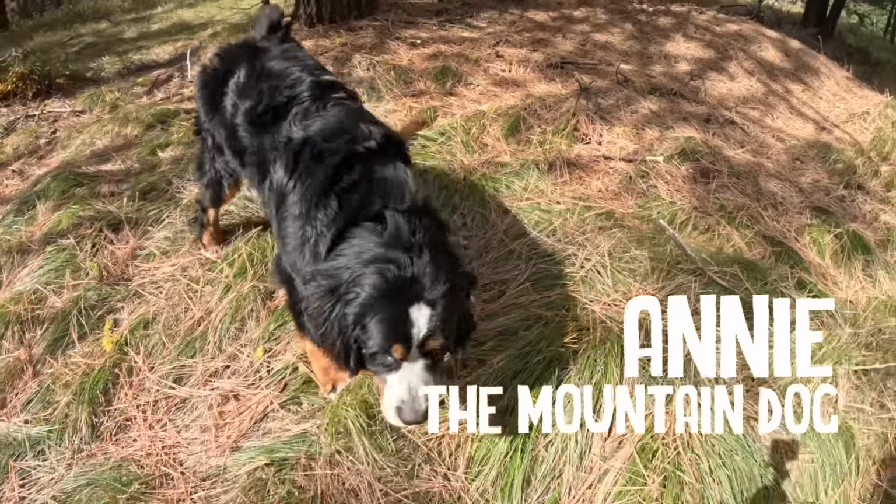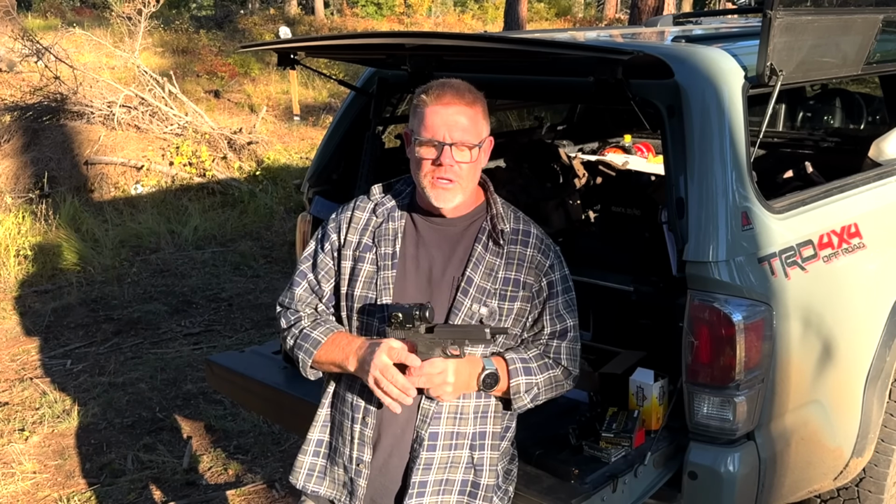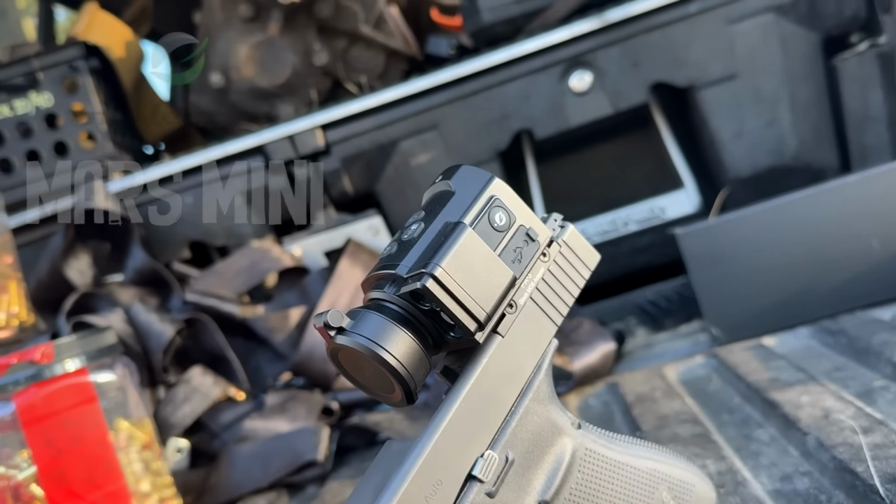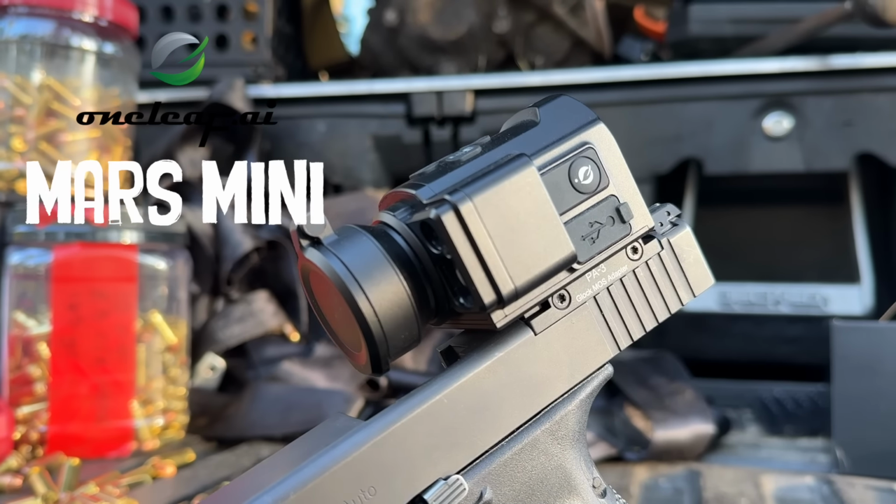They are not made like a lot of Chinese toys. They're not lightweight. They're not plasticky. They're made very, very durable for a lot of outdoor use. Well, when this OneLeaf Mars Mini showed up in the mail, I immediately cracked open the box because, first of all, the box is only yay big, and I was amazed by this thing.